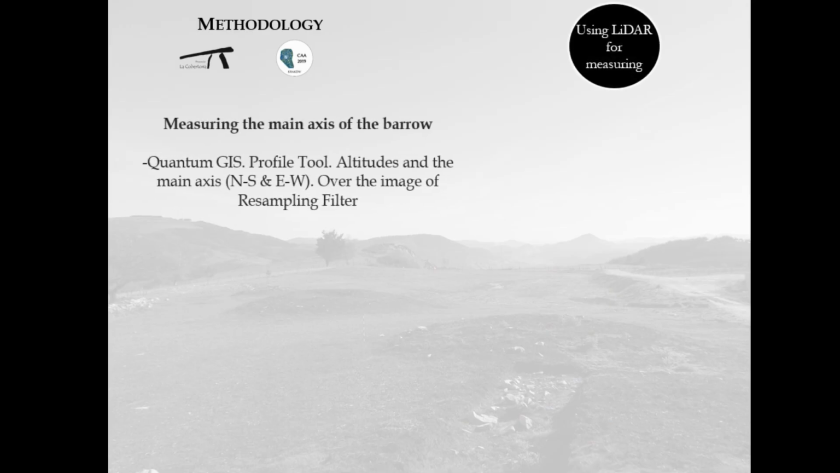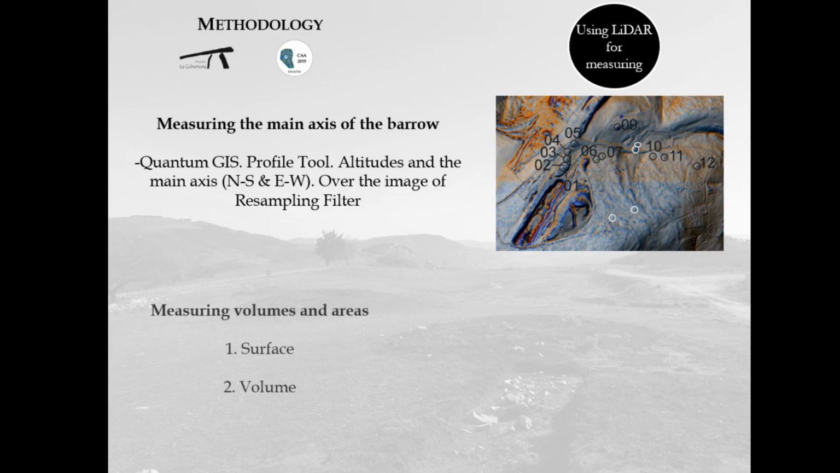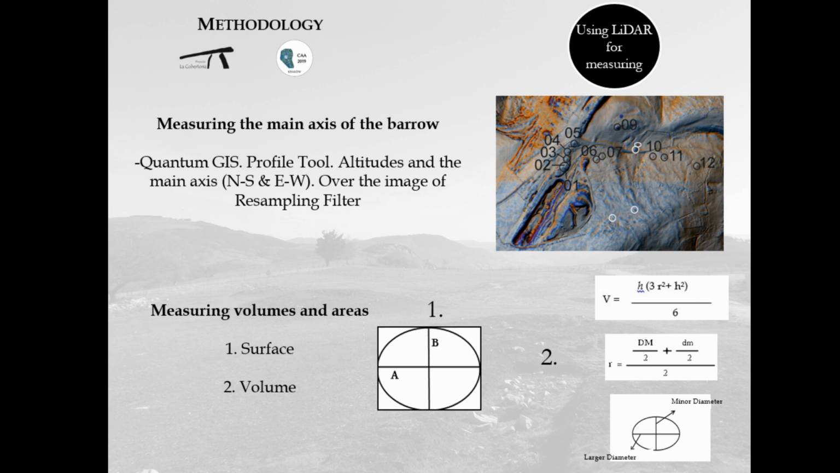For measuring the main axis of the barrow, QGIS was used, in particular with the profile tool. The height of the barrow is the result of calculating the difference between the lowest altitude of the barrow and the highest. The image from the resampling filter emphasizes the detail of the terrain and the tumulus, and for this reason it was used for the measuring.